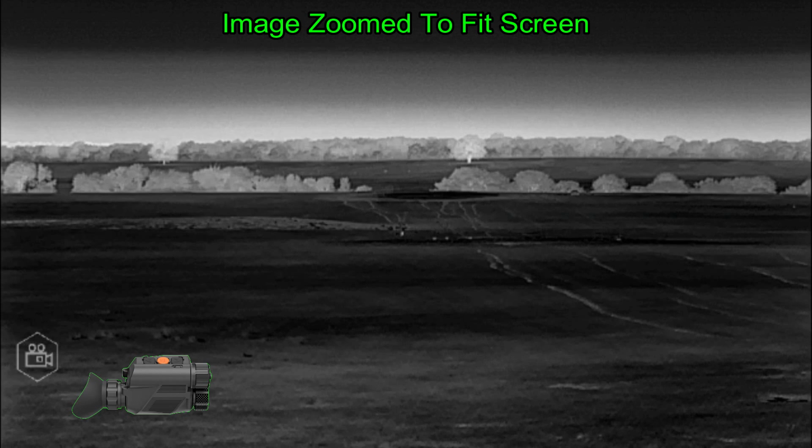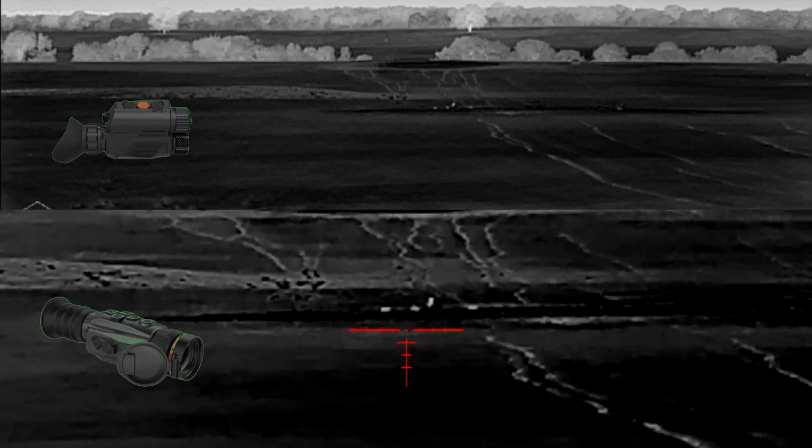I sort of have to chuckle watching this video. At the time that this was happening, as the coyote was moving closer and closer, my anticipation of it getting closer was amping up with every step that it took. But now in watching the video, this is just kind of boring. But at the time, this is quite exciting.